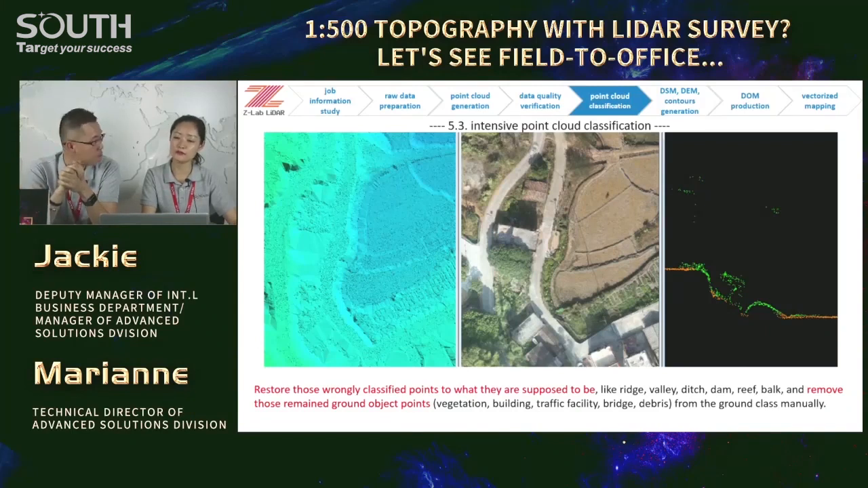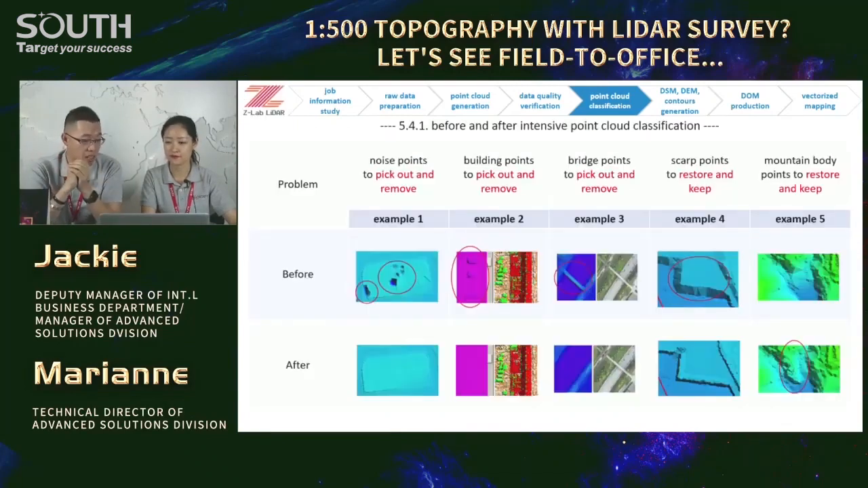Well, besides an appropriate algorithm, we need some techniques like a deep understanding of the software display and the actual environment. See here, we need to remove those points that do not belong to the ground, right? Let's say examples 1 and 2. The noise points and the building points do not belong to the ground, so we have to pick them out and remove them, right?